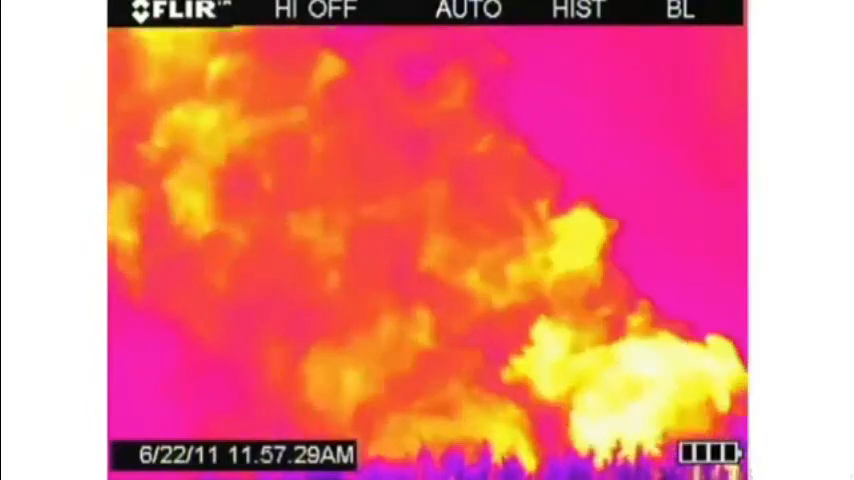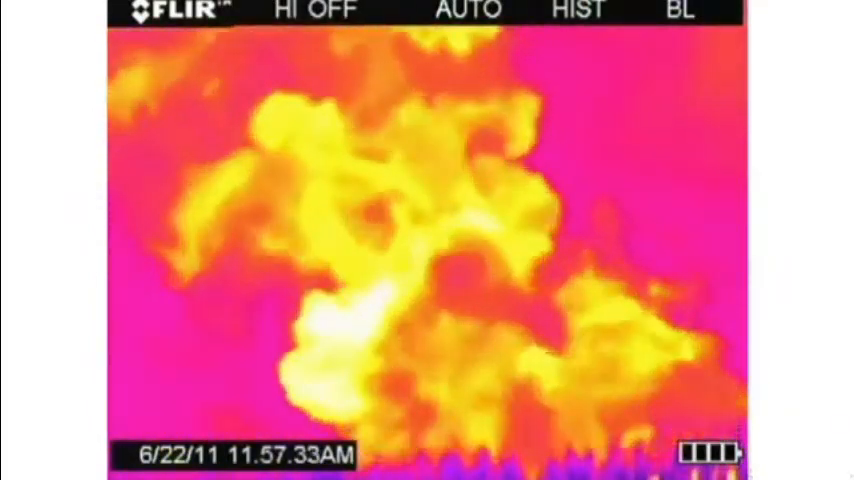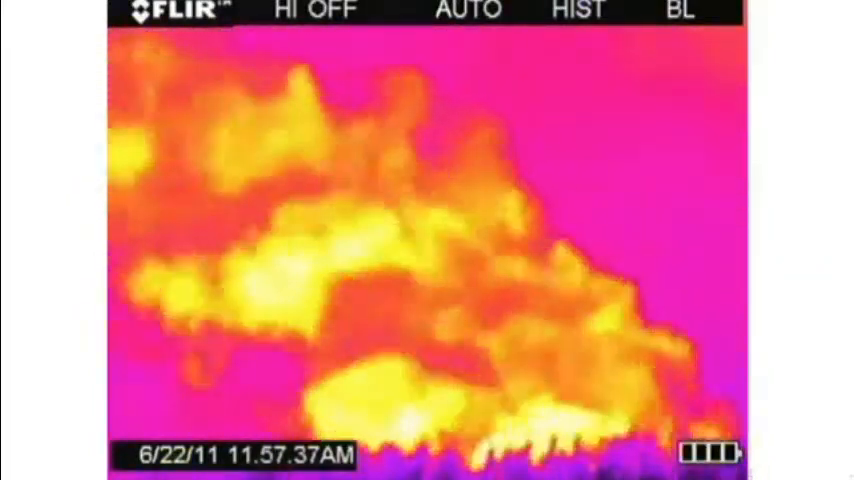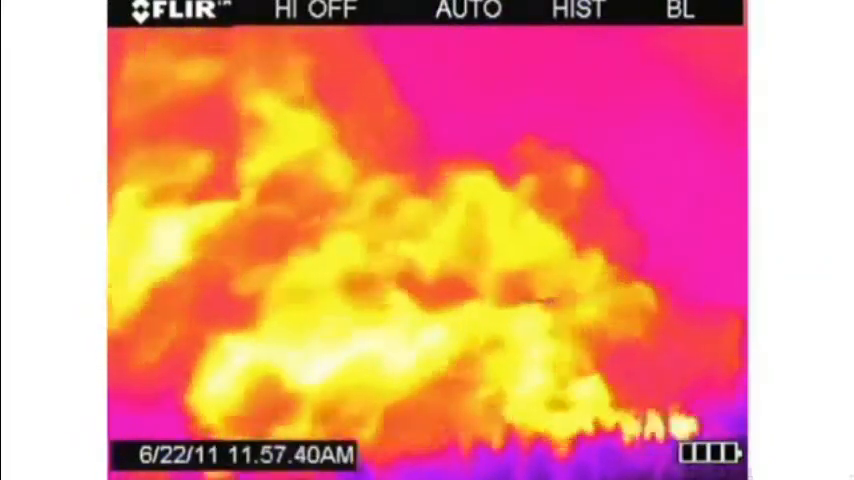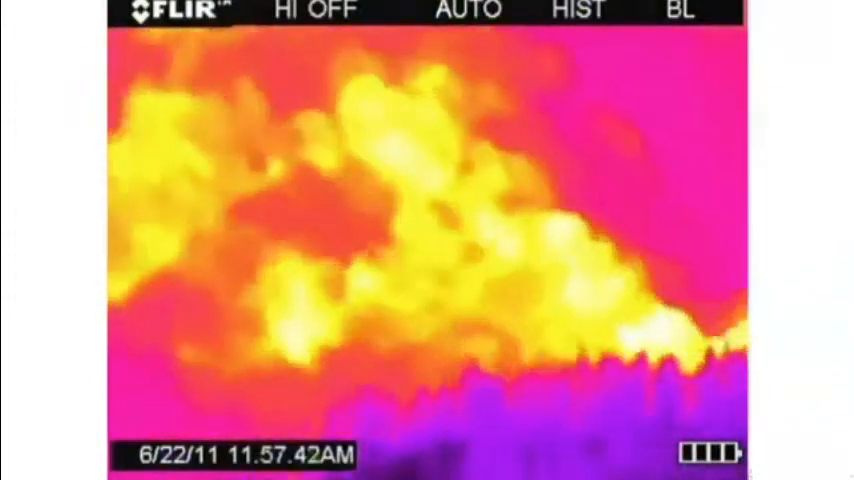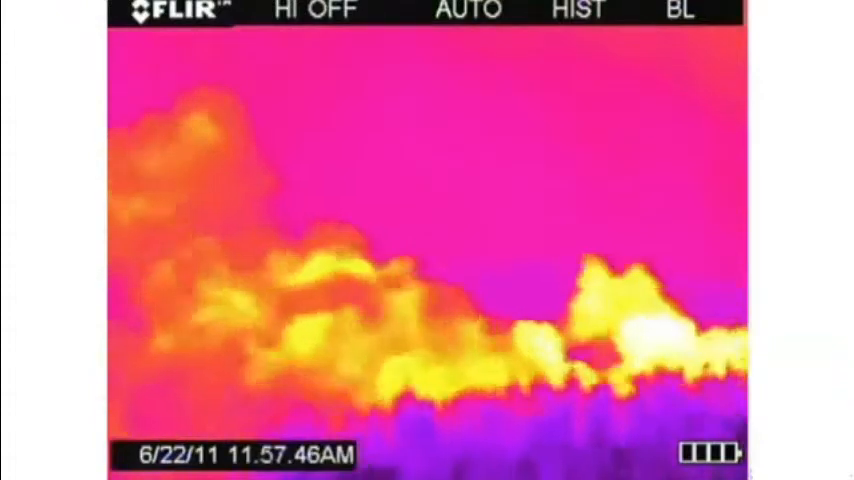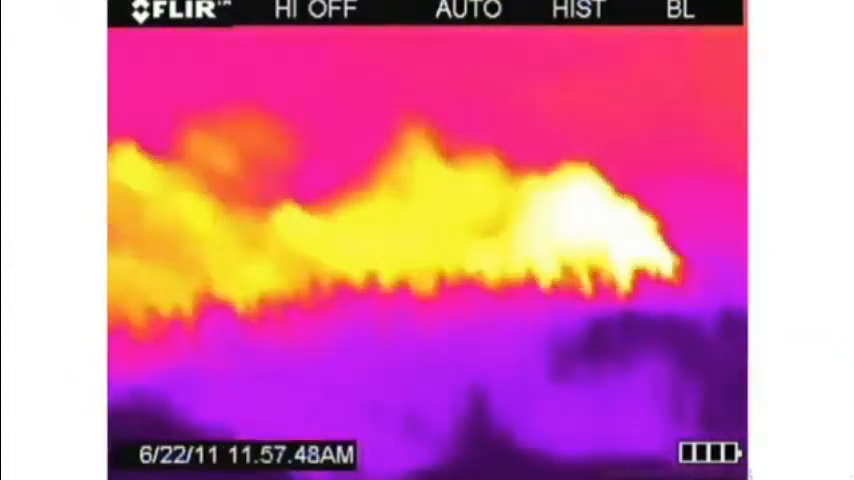Everything which is yellow is a hydrocarbon. Okay? Everything which is yellow is hydrocarbon. Notice that it's rising because methane is lighter than air. It's 58% of the density of air. Methane comes out of the ground, up it goes. It's also hot because it's about 200 degrees Fahrenheit down there, so when it comes up, it's hot. So up it goes. Is that just a little leak?